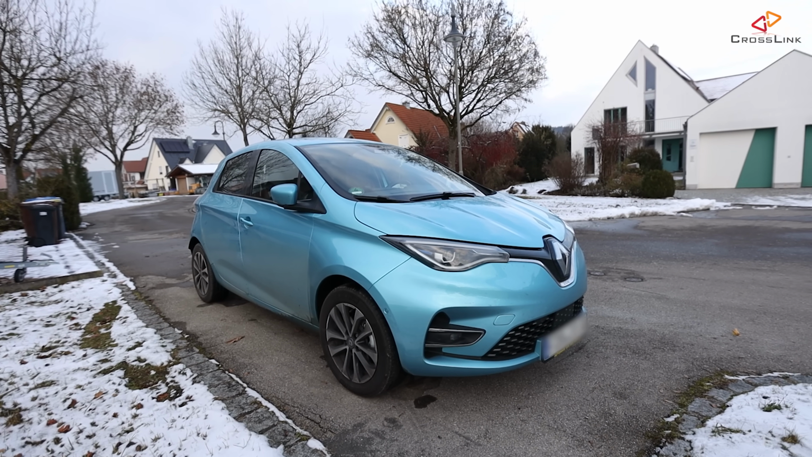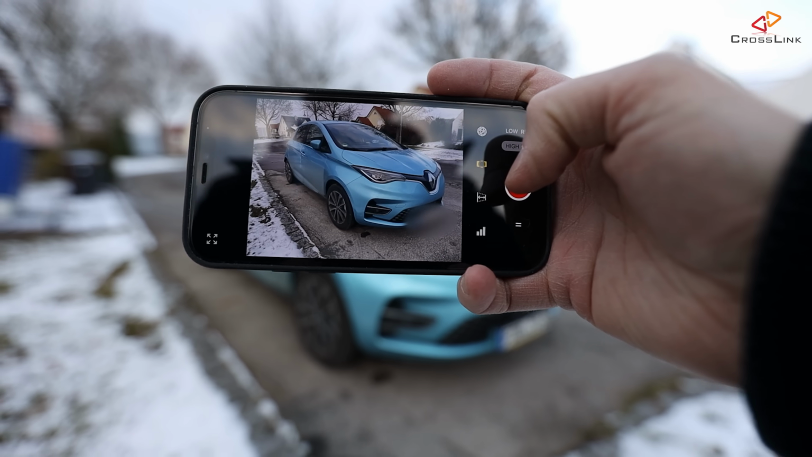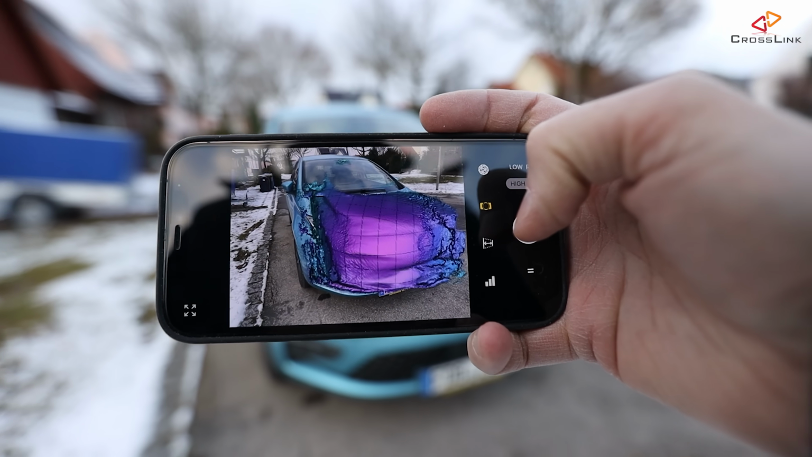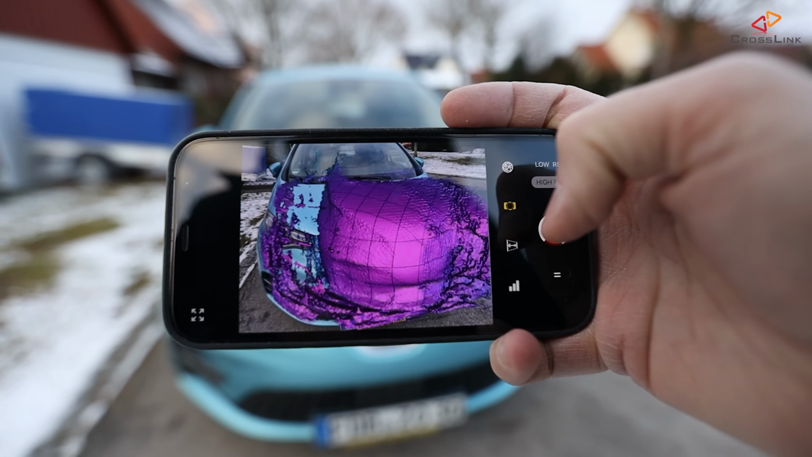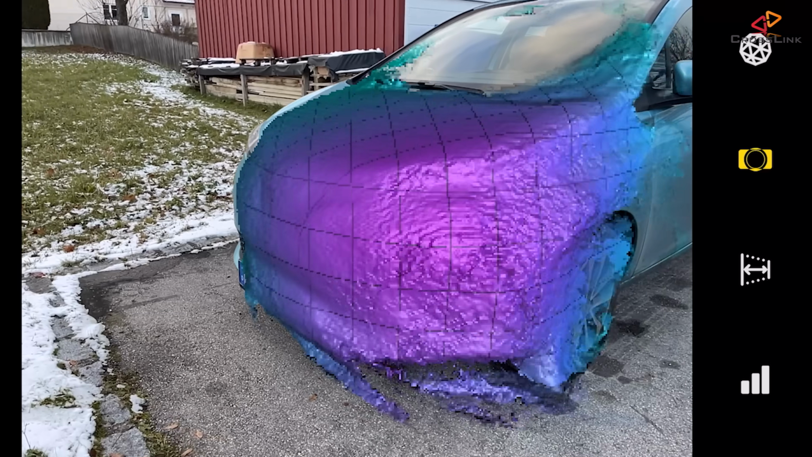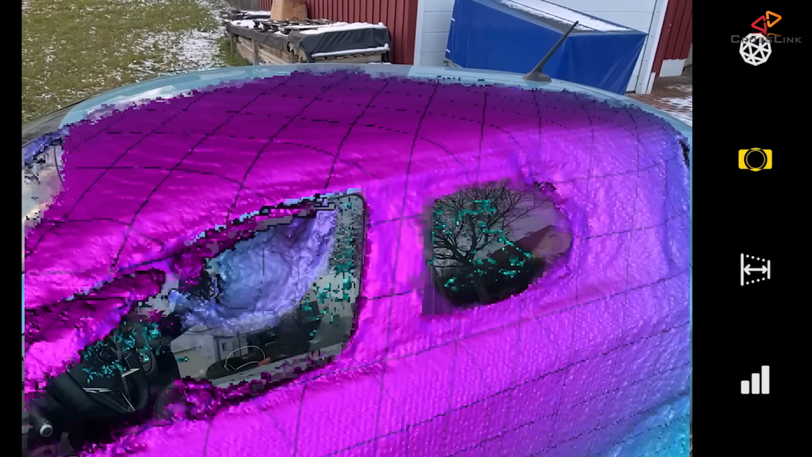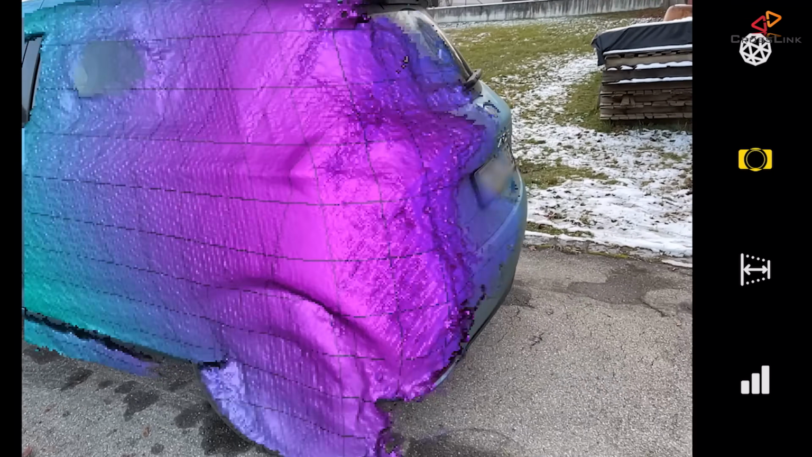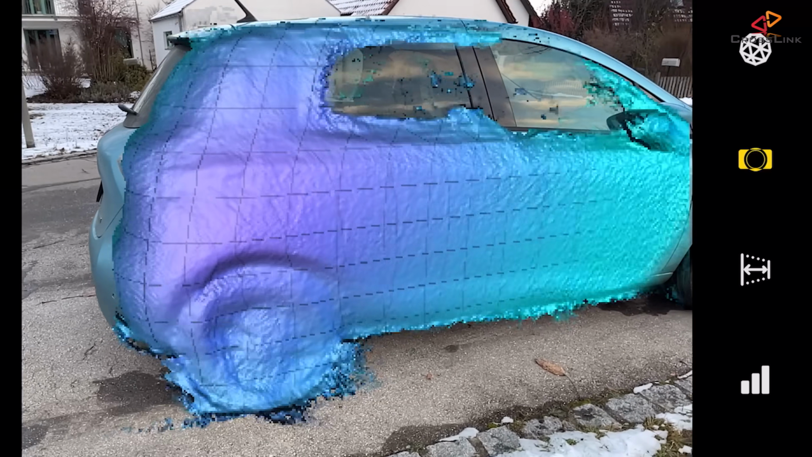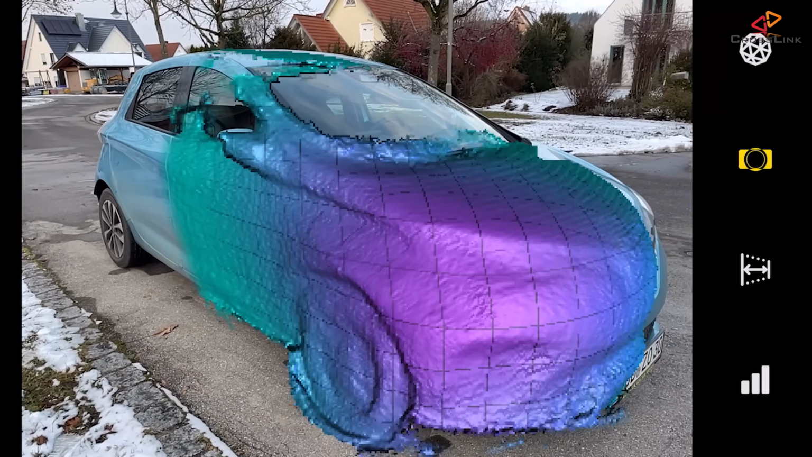So the first test I did was scanning a car that was parked in the street, and it's really easy to do this with the application. You just hit the record button and then you start walking around the object that you want to scan. But you can already see that it's struggling a little bit with reflective surfaces, especially with the windshield, and depending on how sunny it is during the day, it can be more or less difficult. What I also recognize is when the car is a little bit dirty, especially here at the back, it's easier for the application to pick up the object. So it might actually be a good thing to not use a freshly cleaned car.